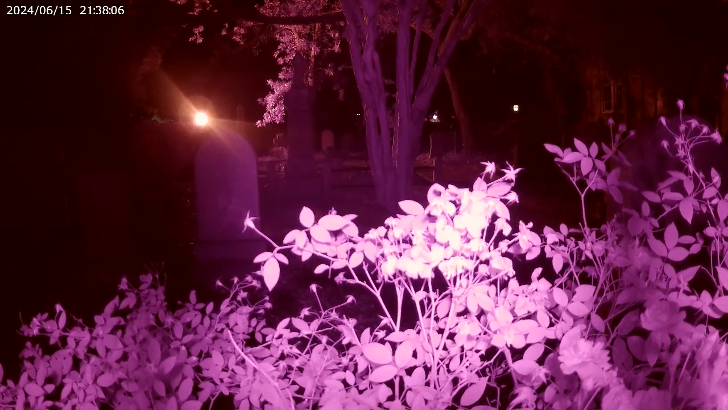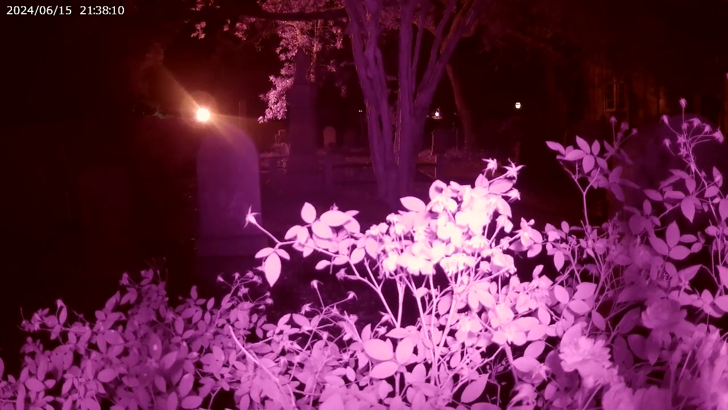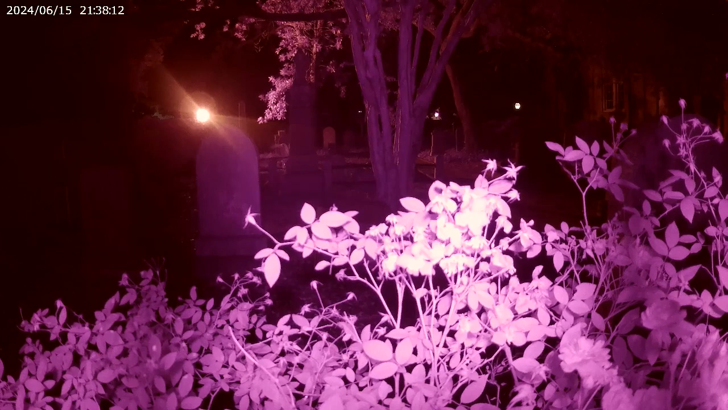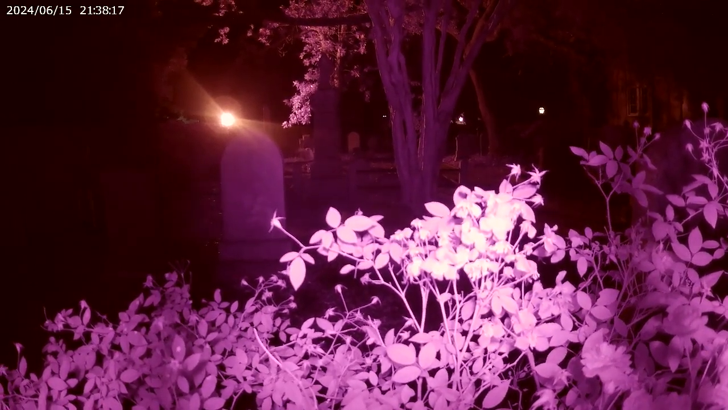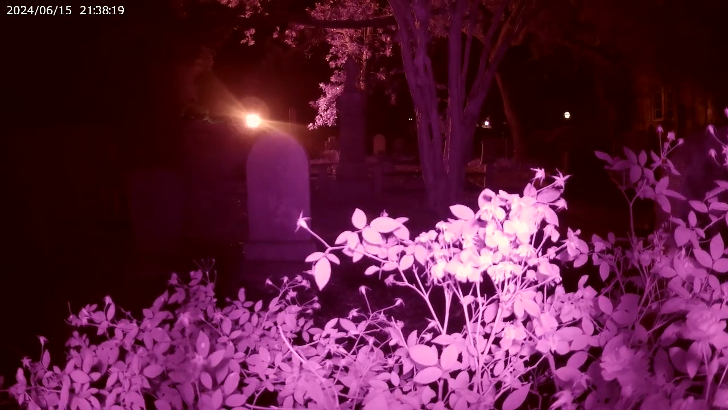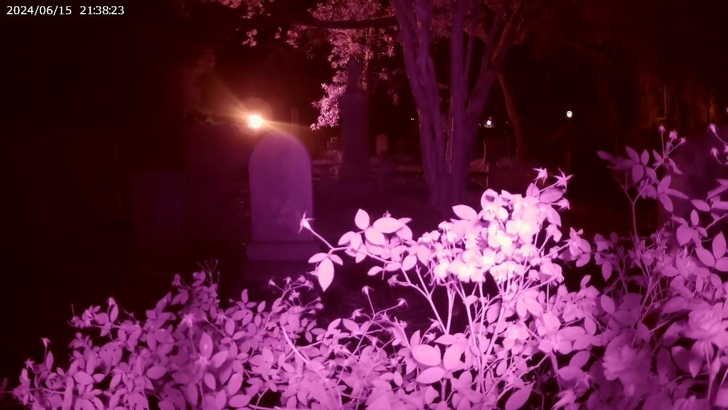Does anybody in my group mind if I get a group shot of y'all up against this fence? You okay with me taking a picture of the back of everybody? That's up to y'all. Everything's going to be on film anyway. Oh, okay. Already done.